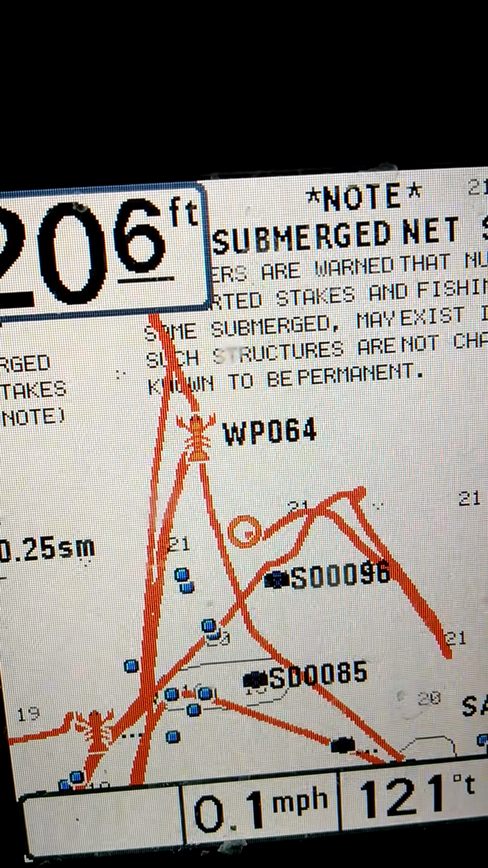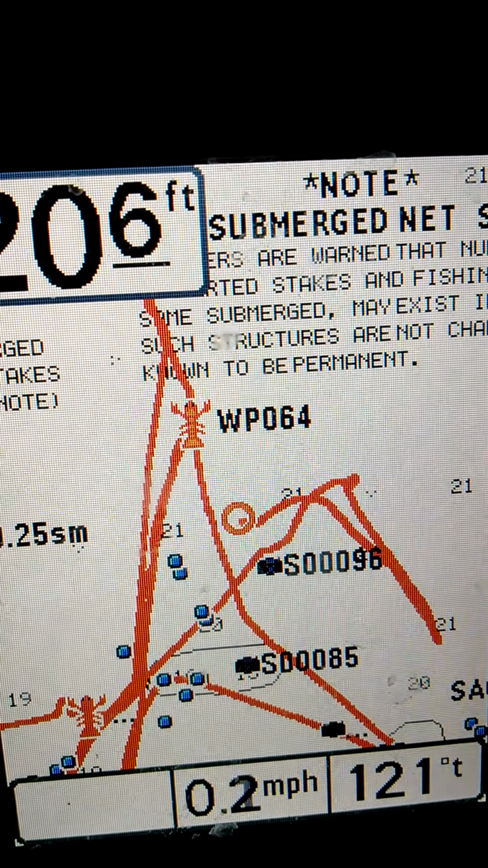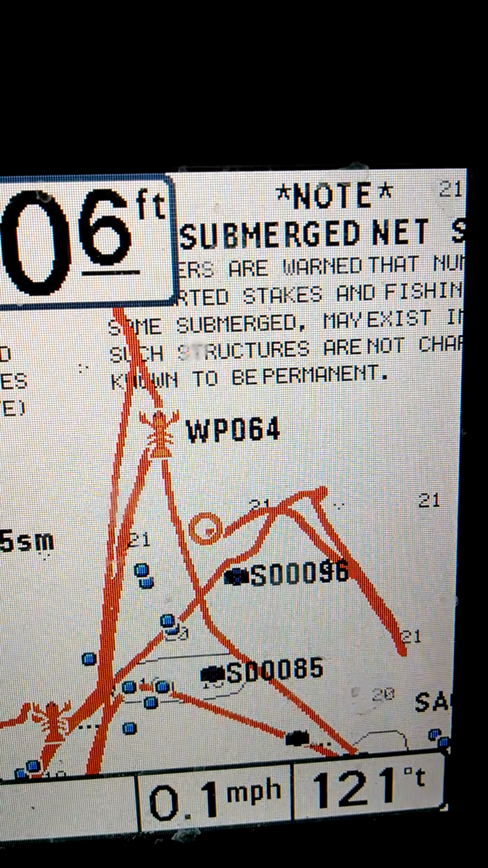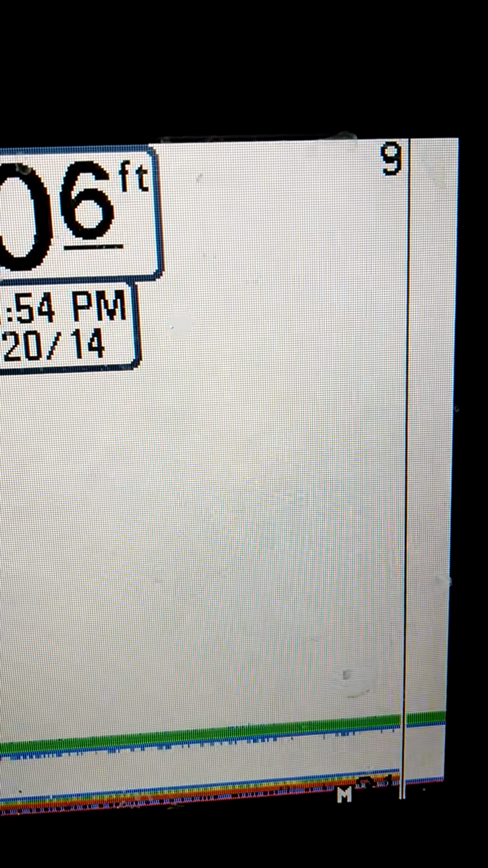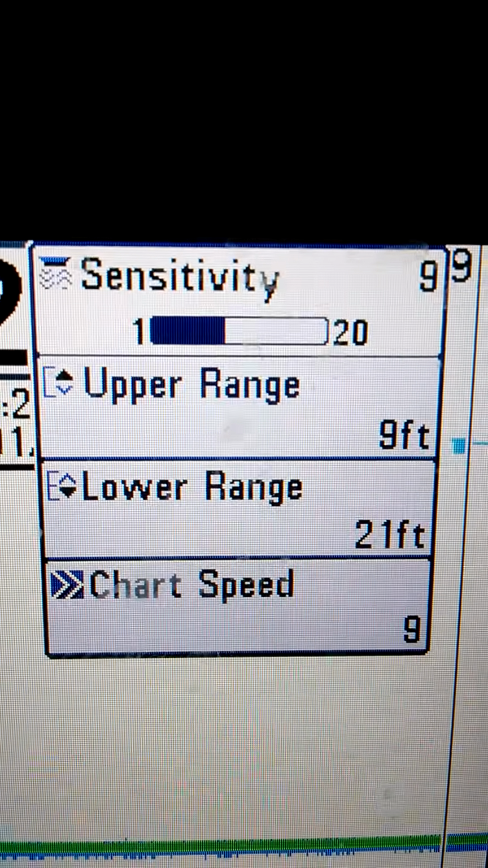So I'm going to do a quick once over so everybody can see what I do on the ice with this graph. We'll start out by hitting, this is the GPS view. We got our spot, we drilled the holes, put the transducer in, turn the unit on, hit view. Let's go into the menus real quick.